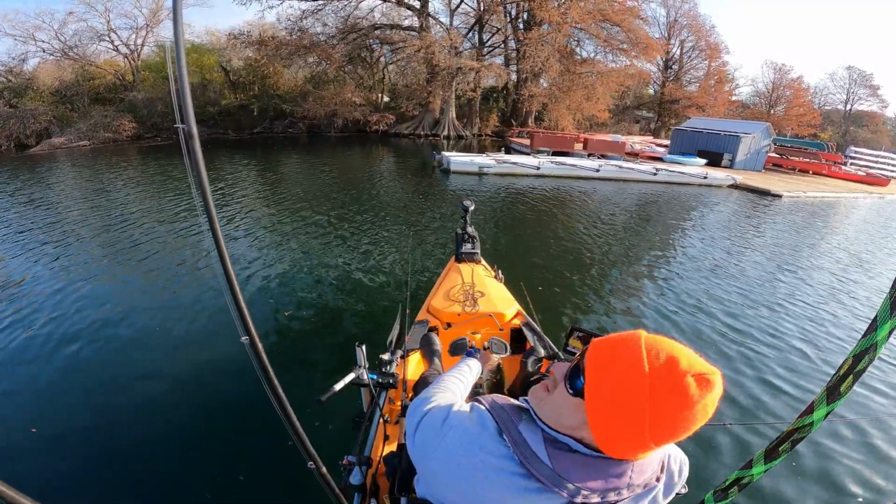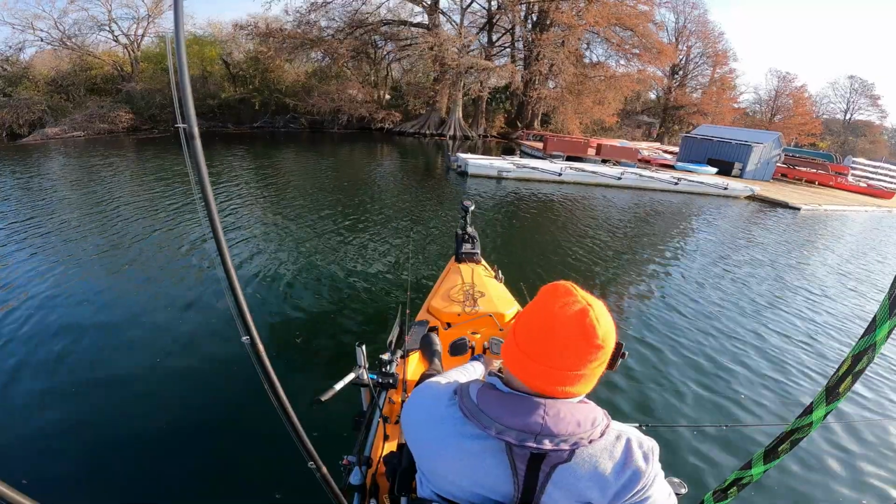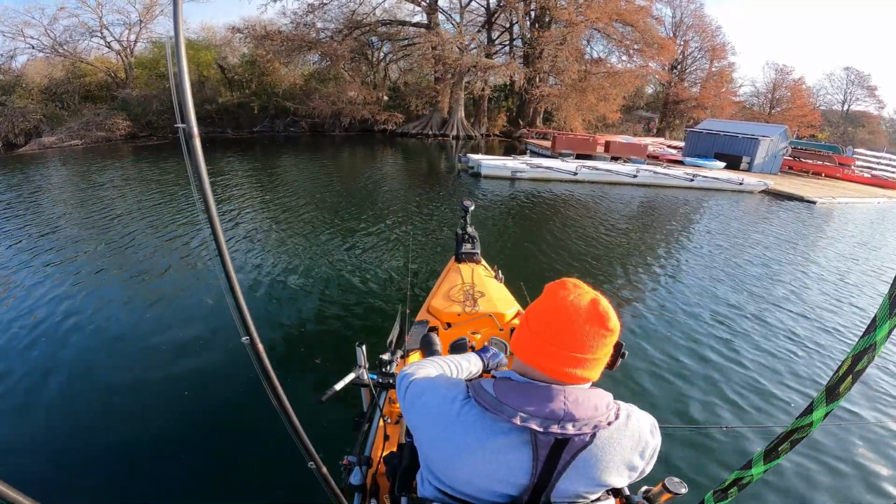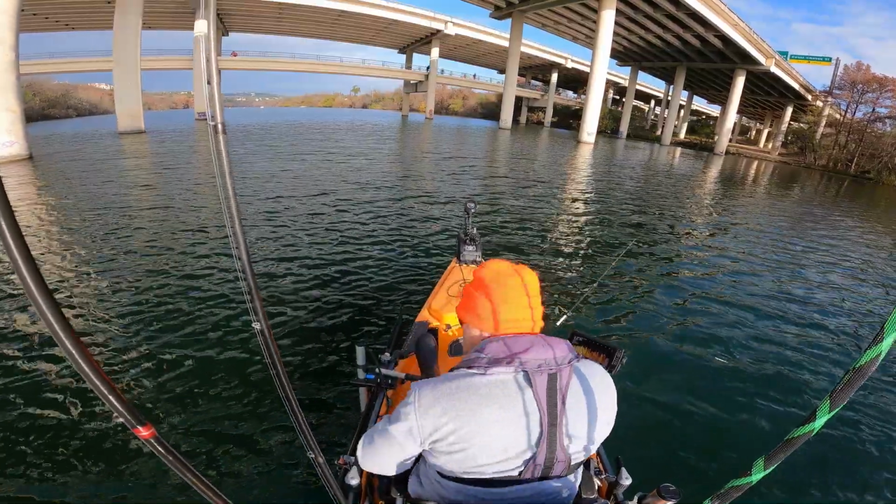You see a group of them. I don't know if GoPro can see that. There's a group of them right there. That's where he came off of. That's right over there. Oh, it pulled off! God almighty!